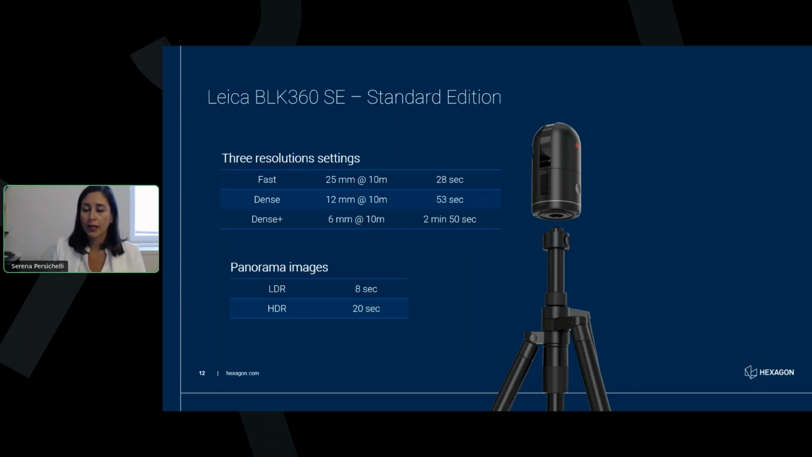But just to say that a typical parameter setup, and when I say typical, I mean that I see very often between our customers that are working with 2D plans or for BIM applications. They usually choose a setup with a fast resolution setting and LDR. And with this setup, you will be able to scan and collect images in 36 seconds, more or less. That means way under 1 minute. This makes the scanner one of the fastest in the market.